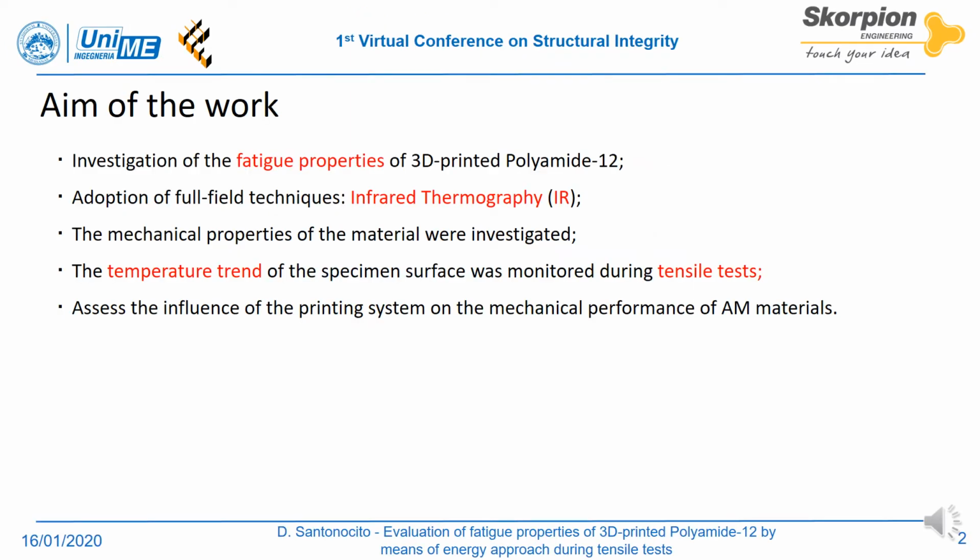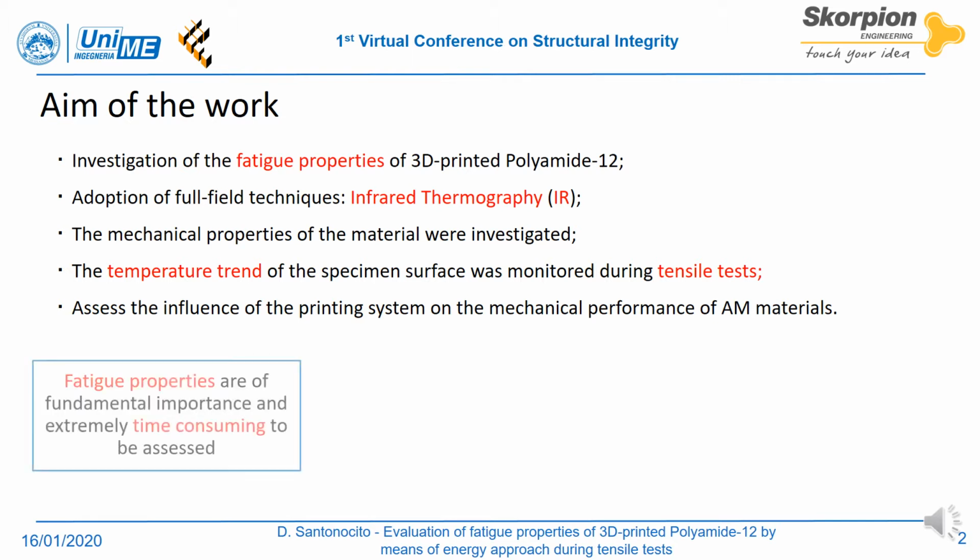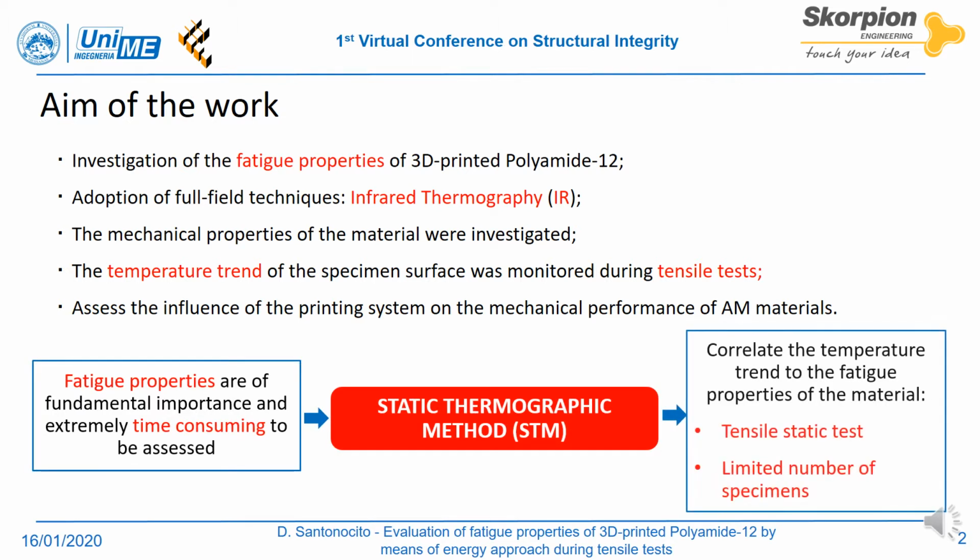The aim of this work regards the investigation of the fatigue properties of 3D-printed Polyamide-12 adopting full-field techniques, such as infrared thermography. The mechanical properties of the material were evaluated and the temperature trend of the specimen's surface was monitored during tensile tests. The fatigue properties are of fundamental importance for a proper design of mechanical components, but they are extremely time-consuming to be assessed.